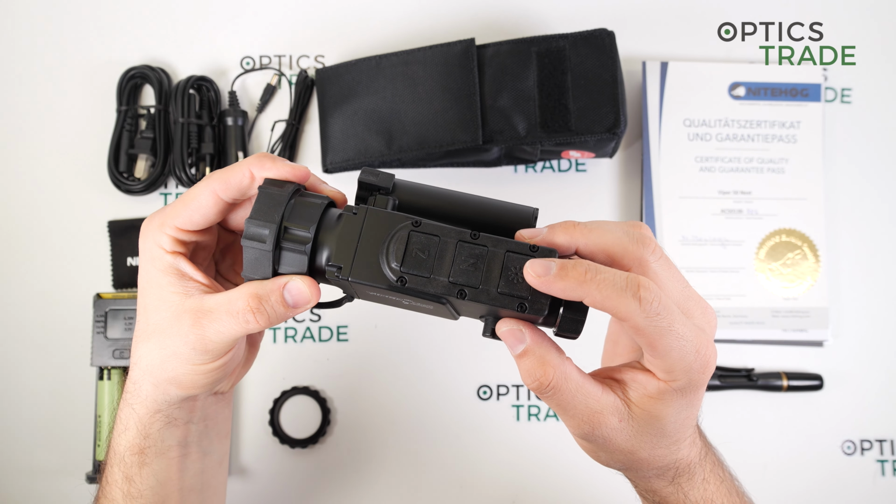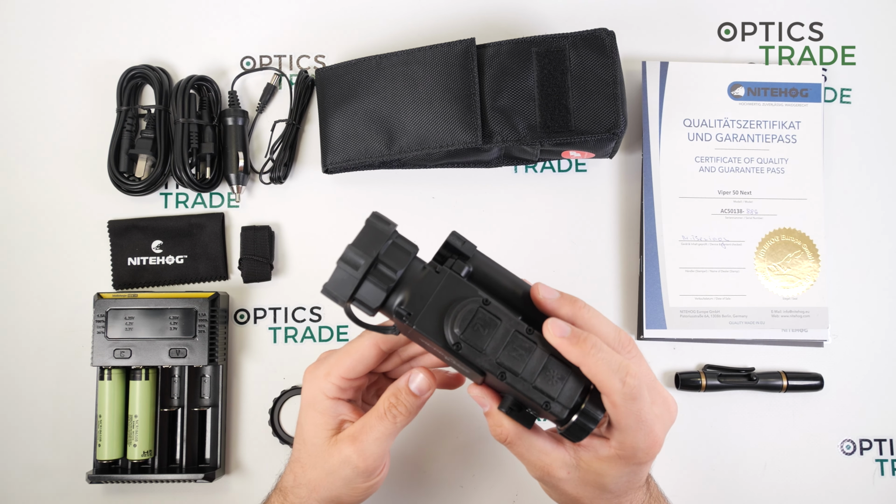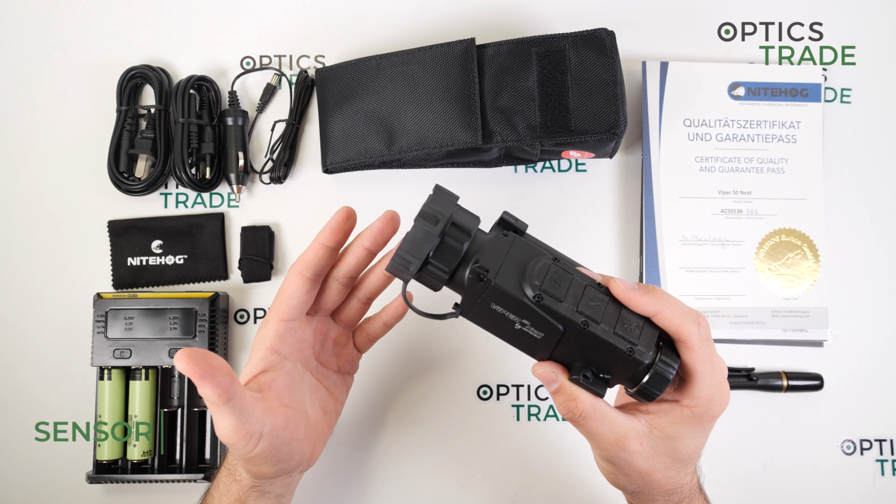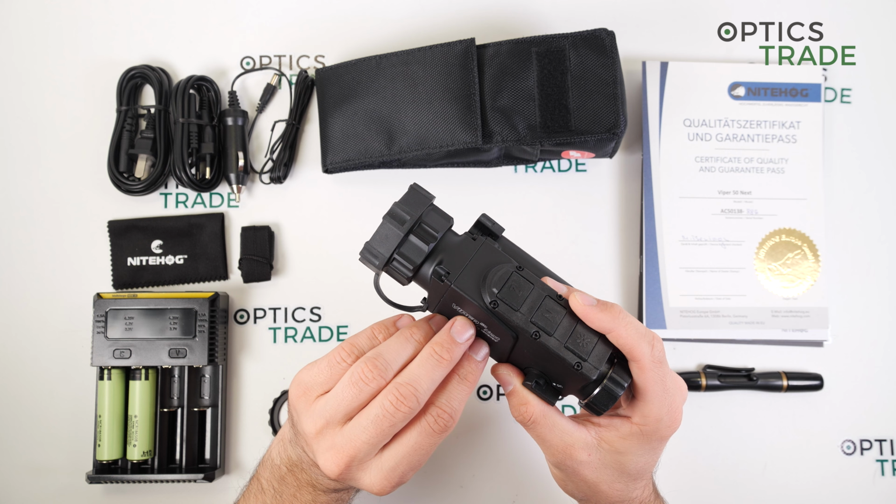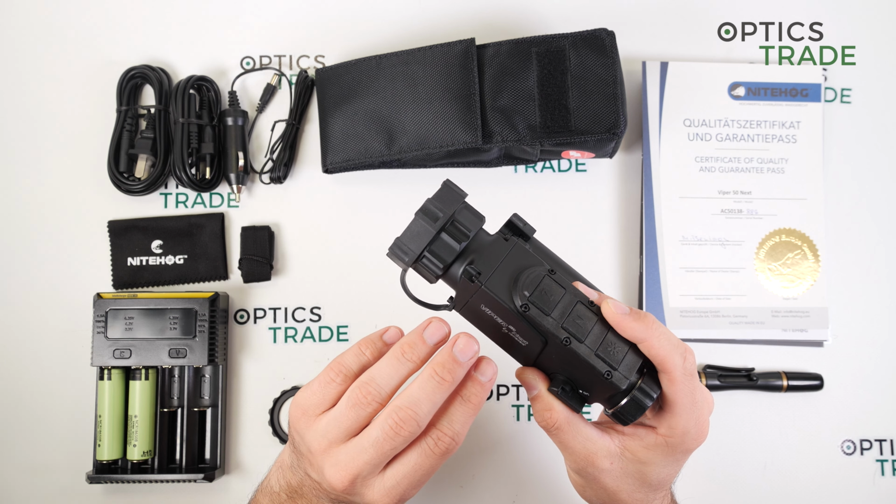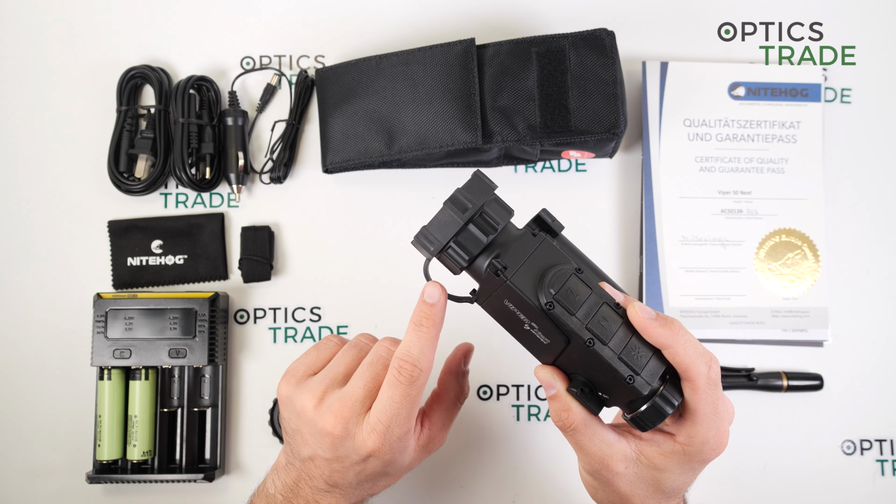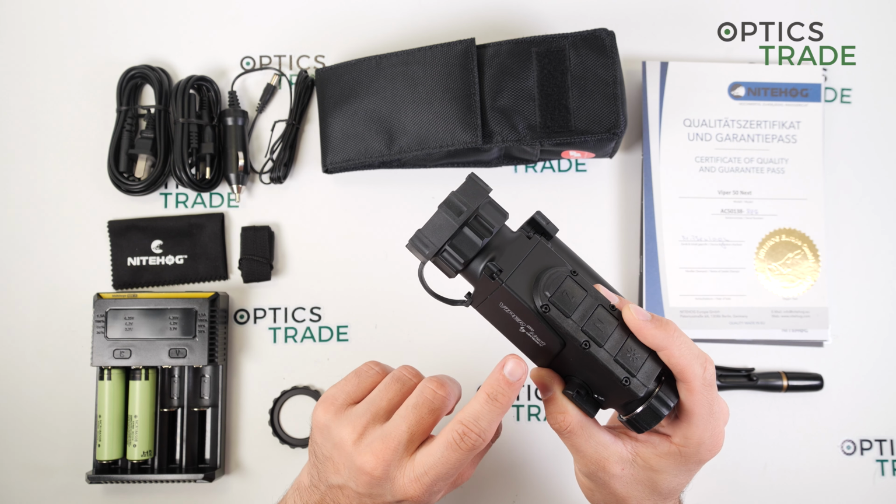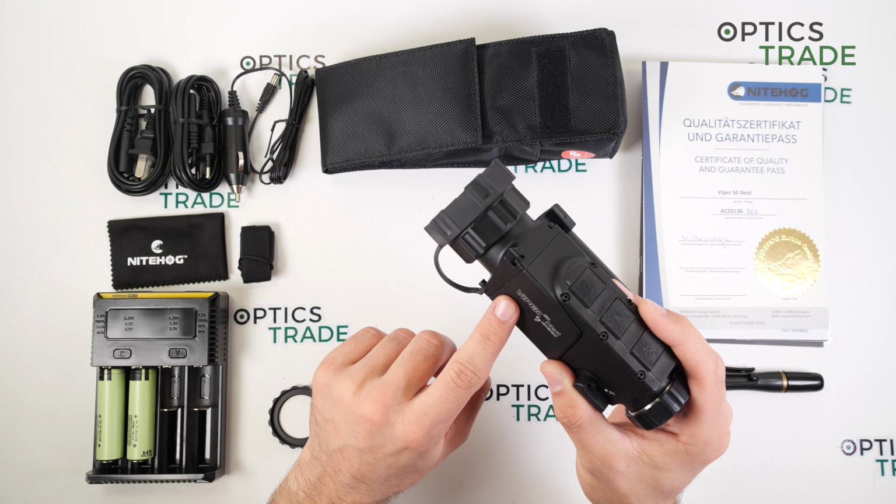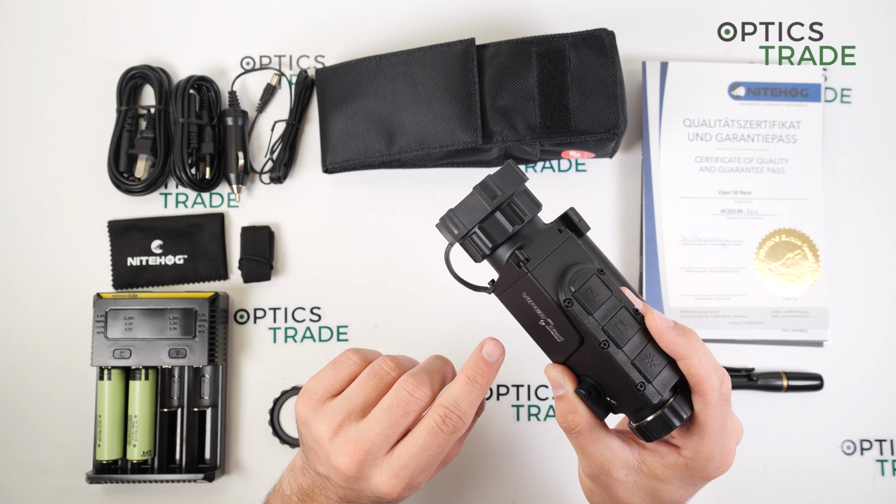The device has a new core module of a sensor. If we come now to the sensor specifications, Nitehog does not specify what exactly type of sensor is inside, only that it is a newly designed A-core module. The resolution of the sensor is 320 by 240 pixels, and the pixel size is 12 microns,